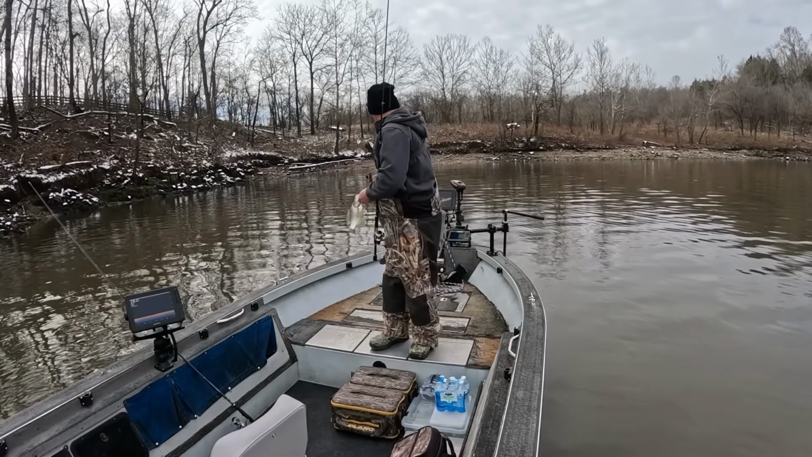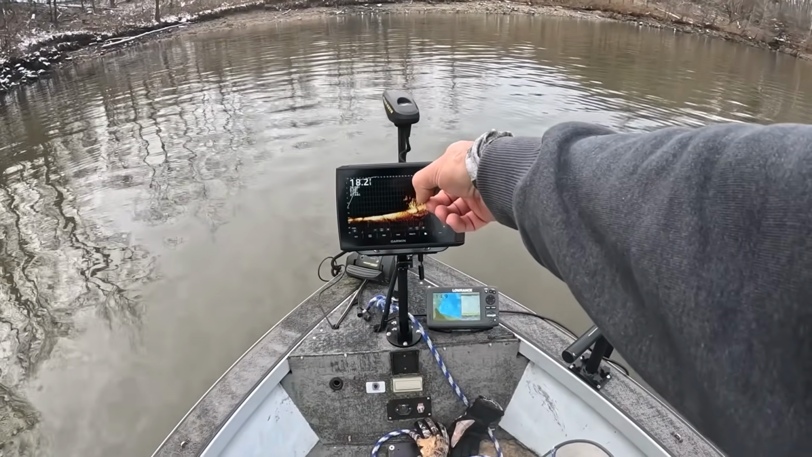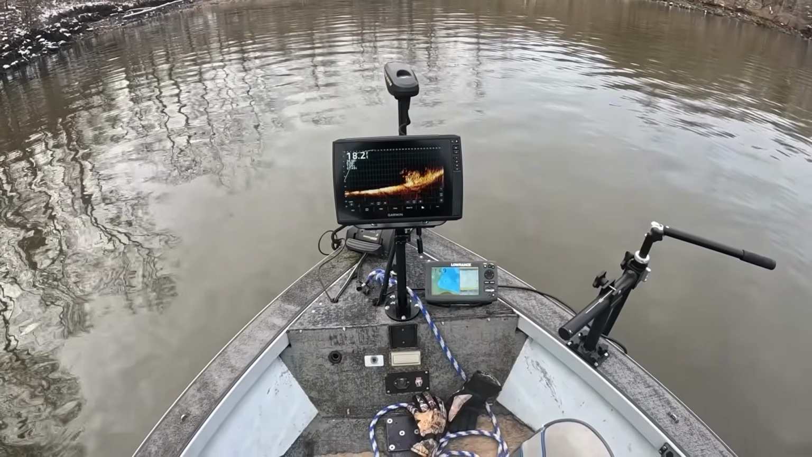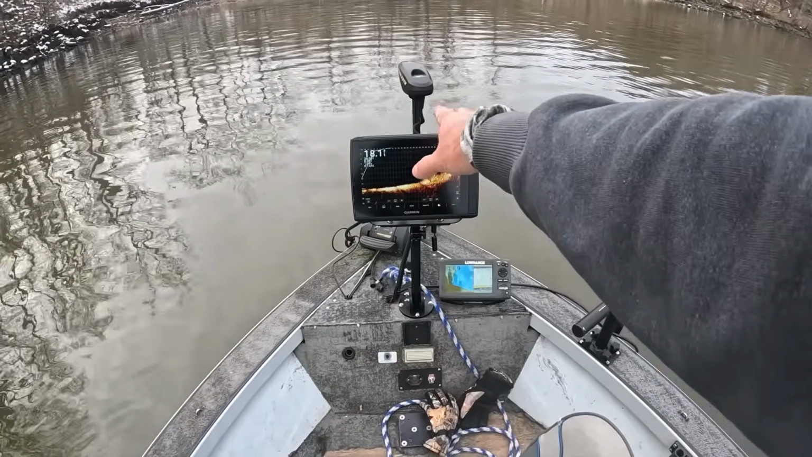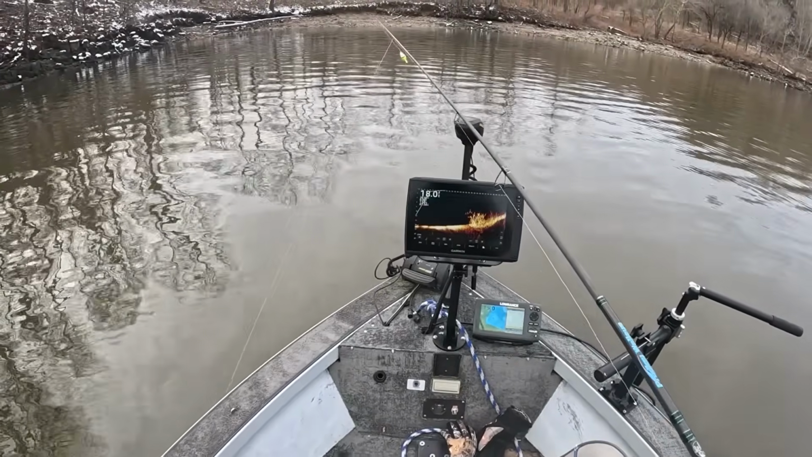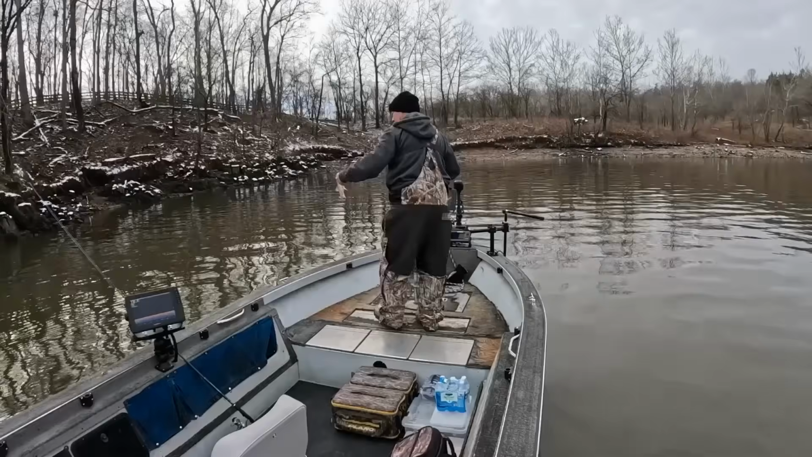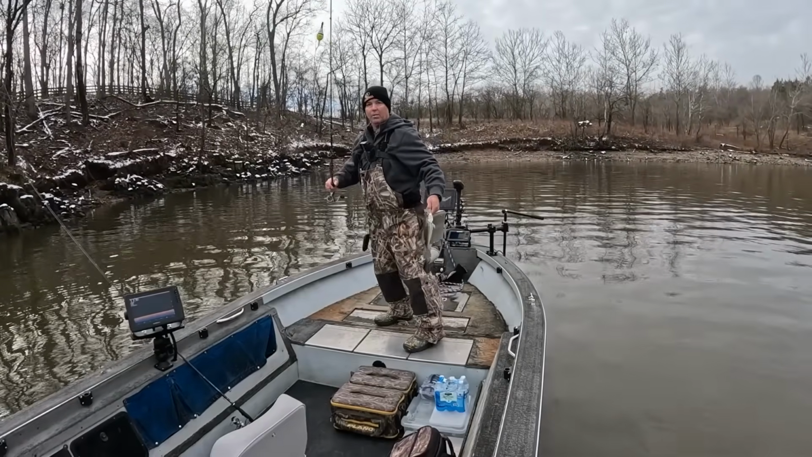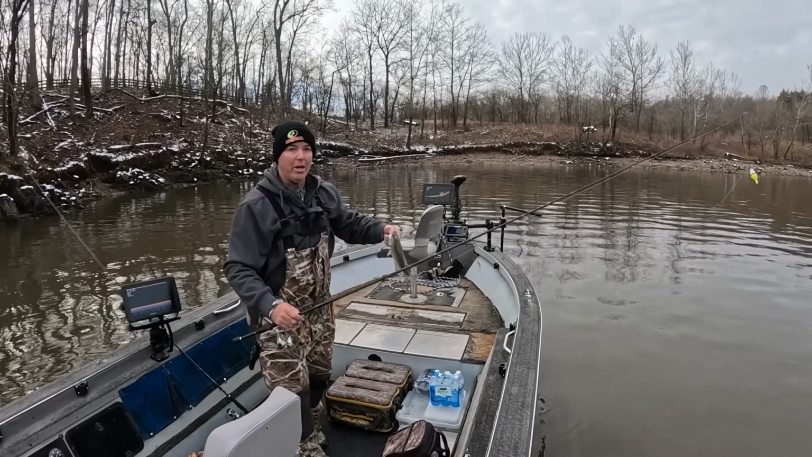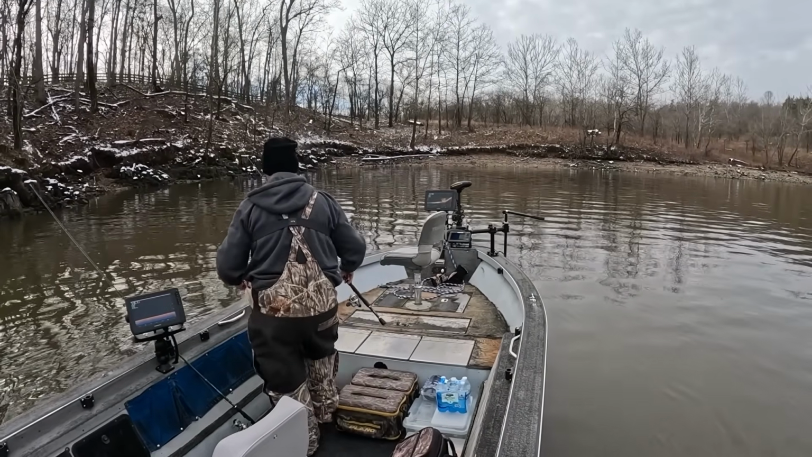I marked them on the Livescope right there. I don't know if you guys can see them fish or not. See there? They're anywhere from 8 to 14 feet deep there. And I just set my bobber at about 7 or 8 feet and nailed one on the first cast. No minnows, no live bait. Just a Bobby Garland.